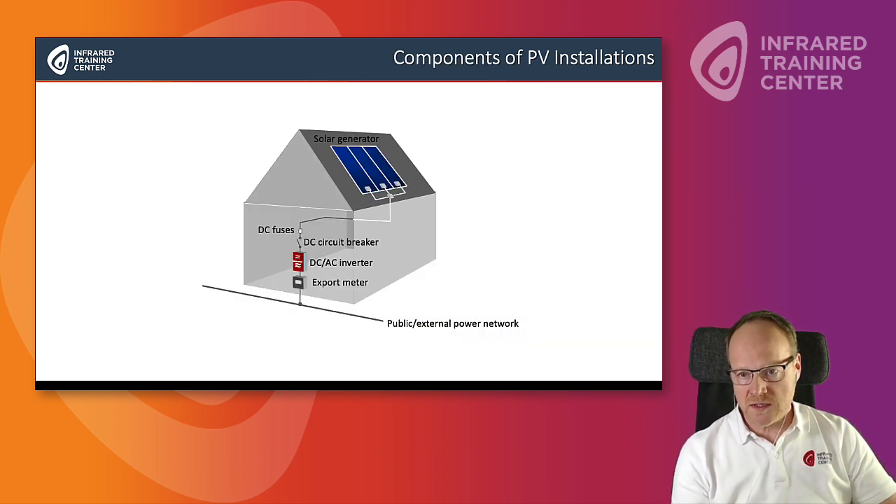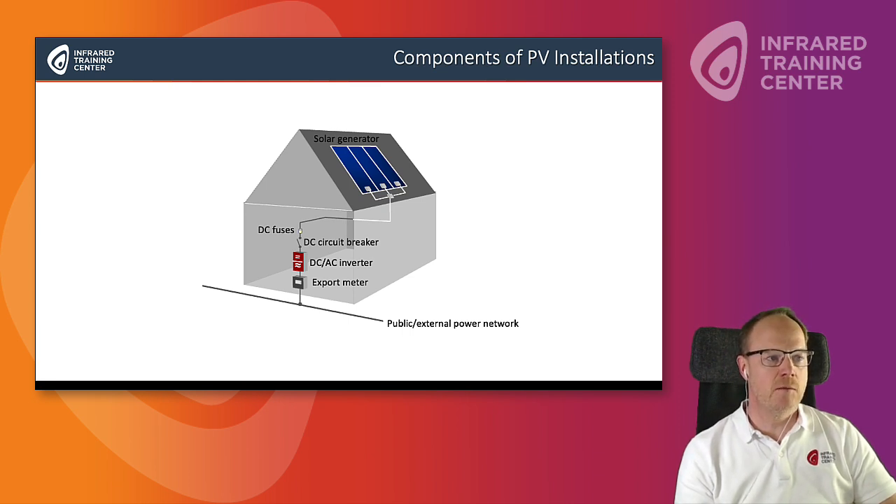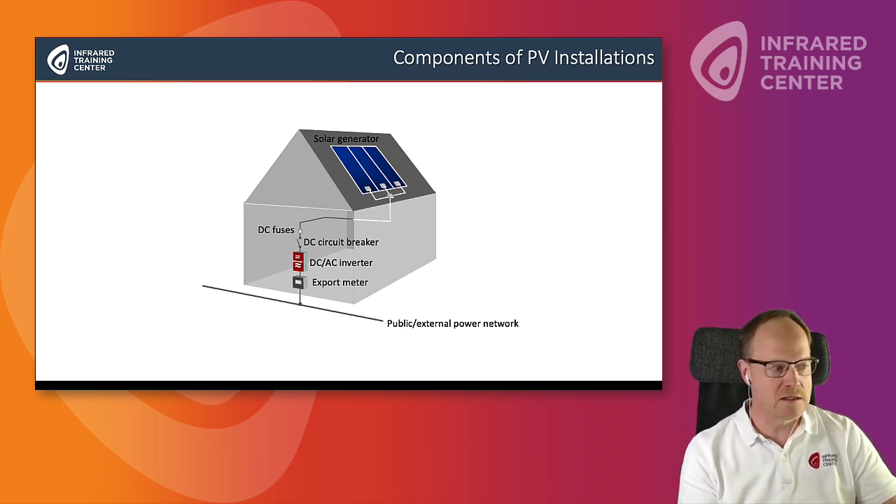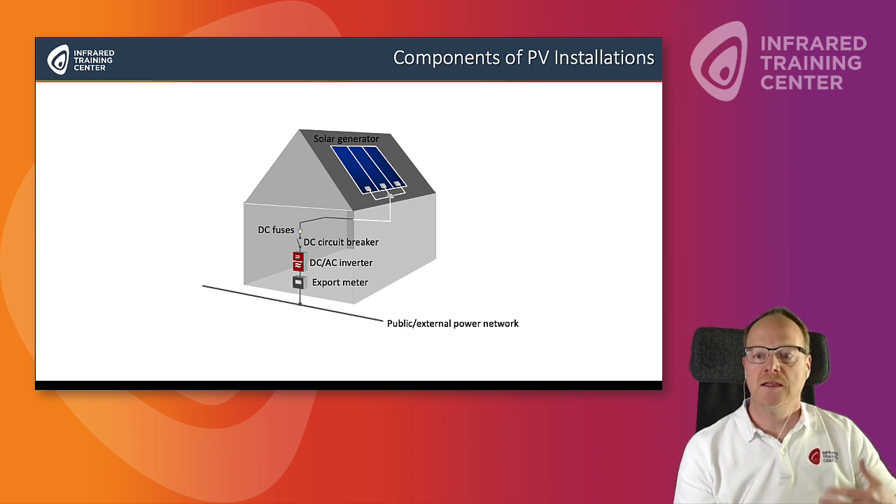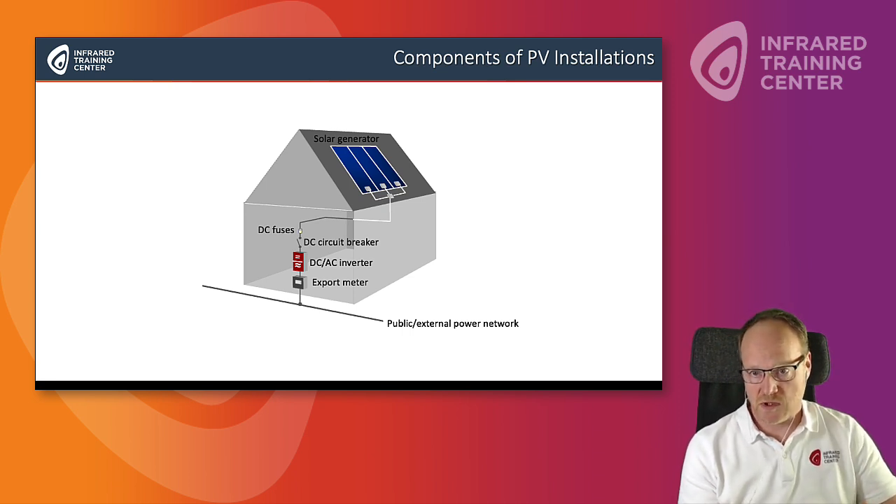Looking at the components that we have in a PV installation, which are connected to a power distribution network, you do have the solar generator. That's the PV module, the panels. Since those panels create DC, it has to be converted into AC so that we can use it for our typical electrical devices.